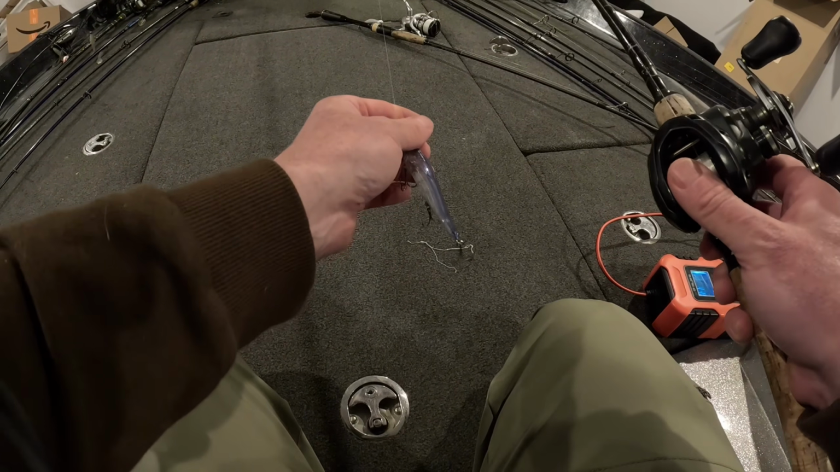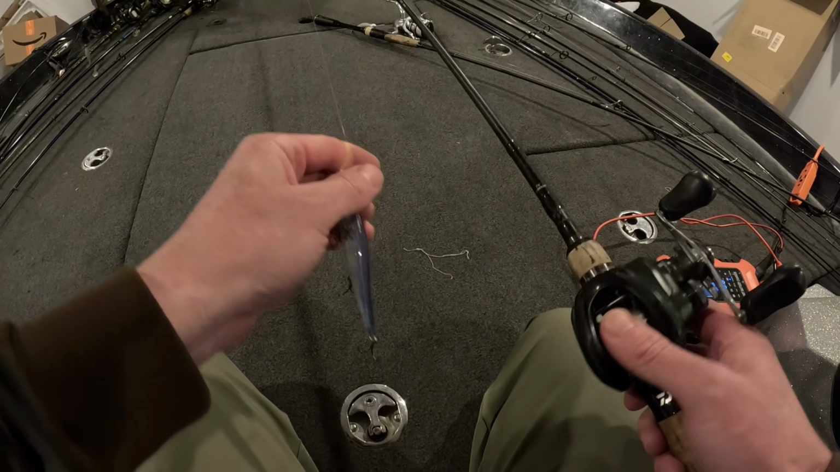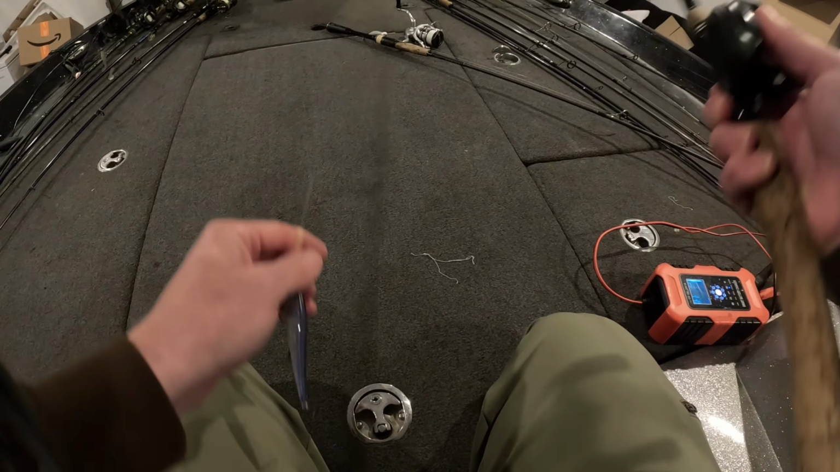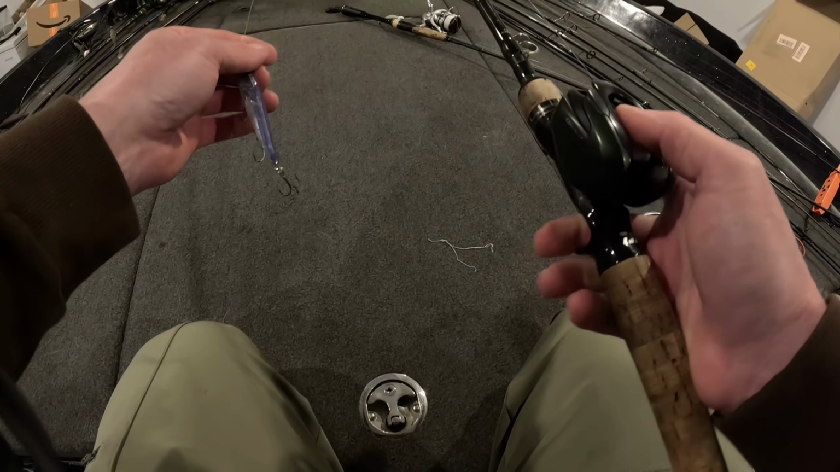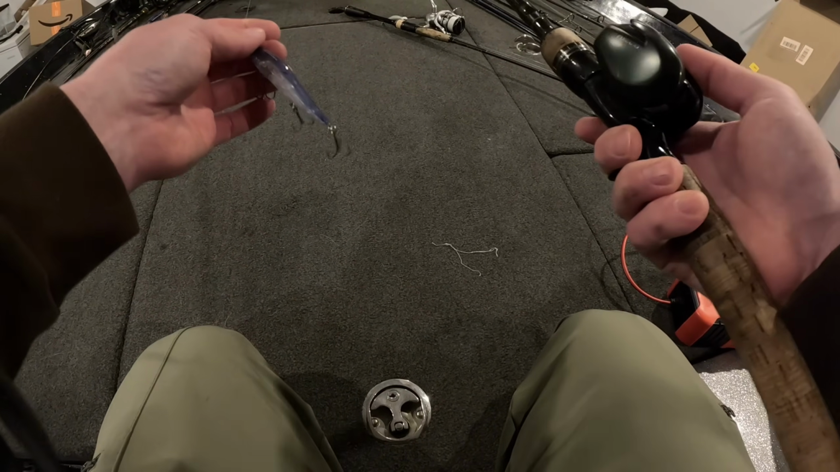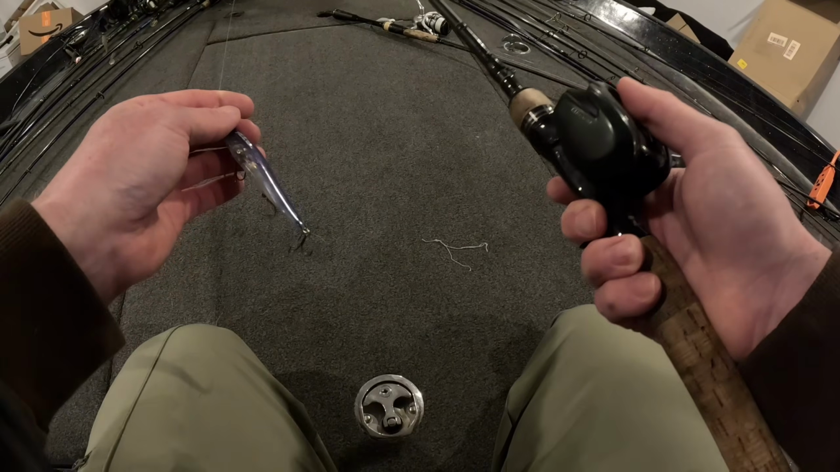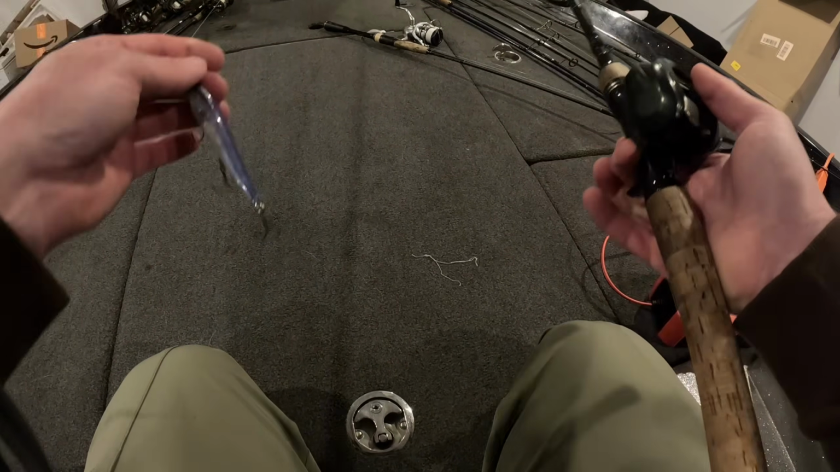That's 10-pound Seaguar Red Label. That's a 7-foot Daiwa Tatula medium light jerkbait rod. This is the older model, but it's my favorite jerkbait rod ever. It's got a little bit more bone than some of the other jerkbait rods, and it'll handle multiple sizes of bait. But absolutely love that rod. I don't know if you can still find these anywhere or what the new Tatula is like in comparison, but this one is the bomb diggity. I love this rod. Couldn't be happier with it.